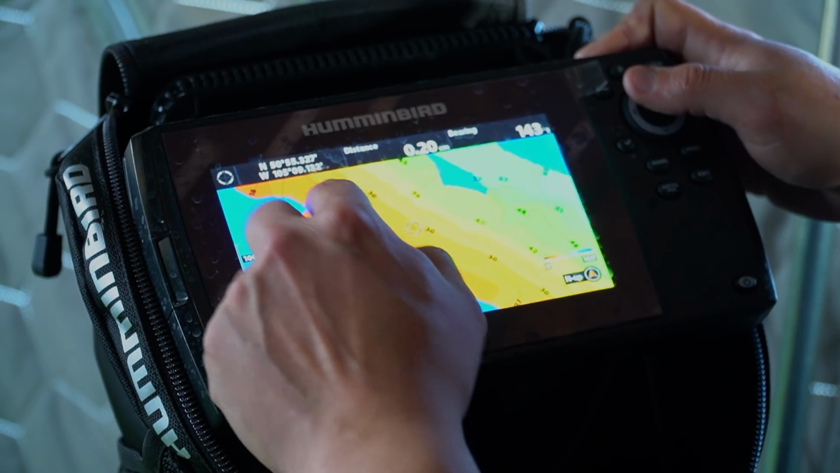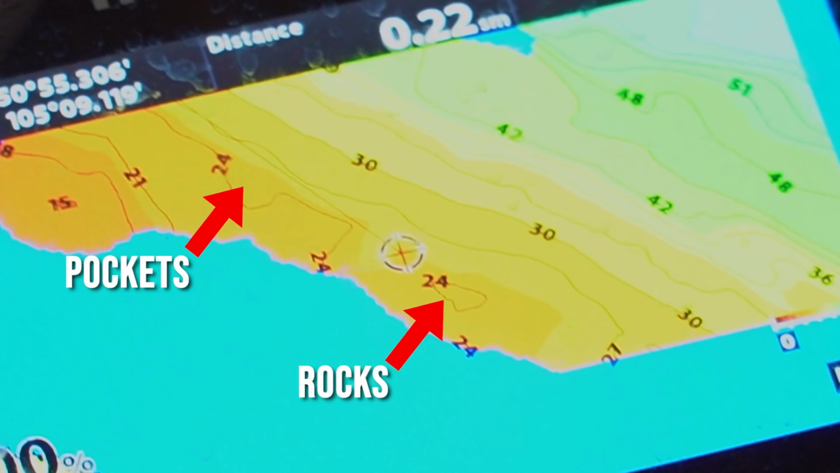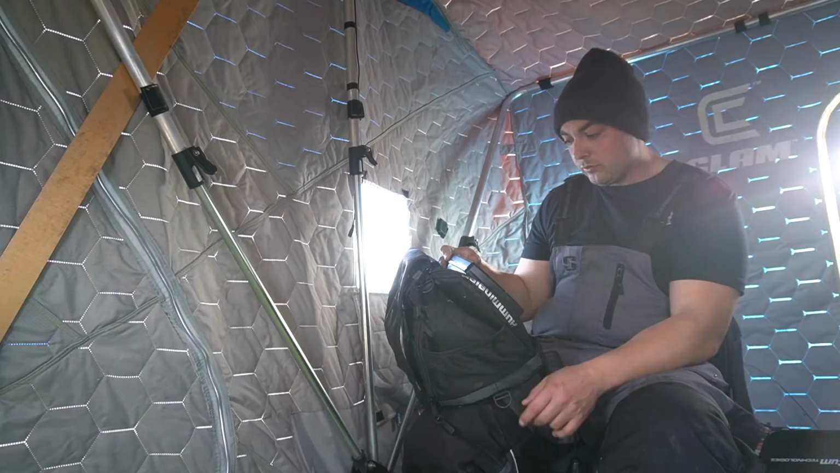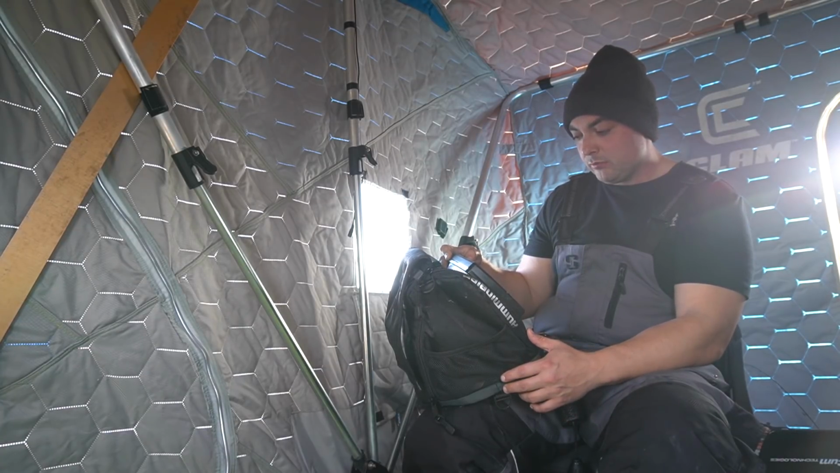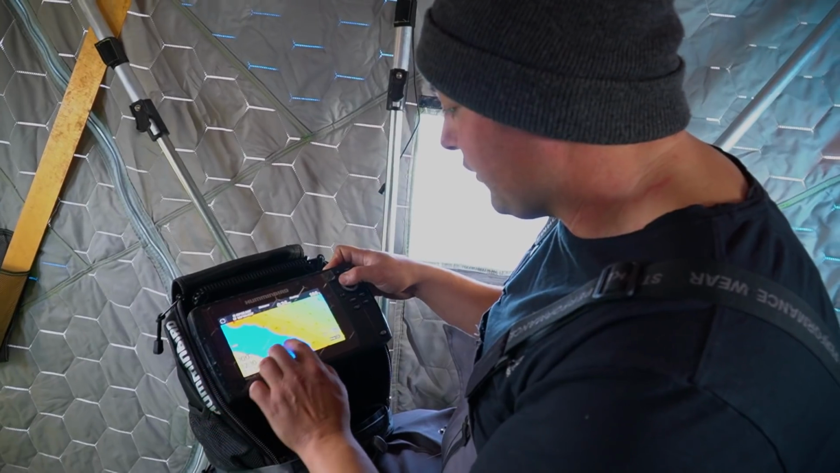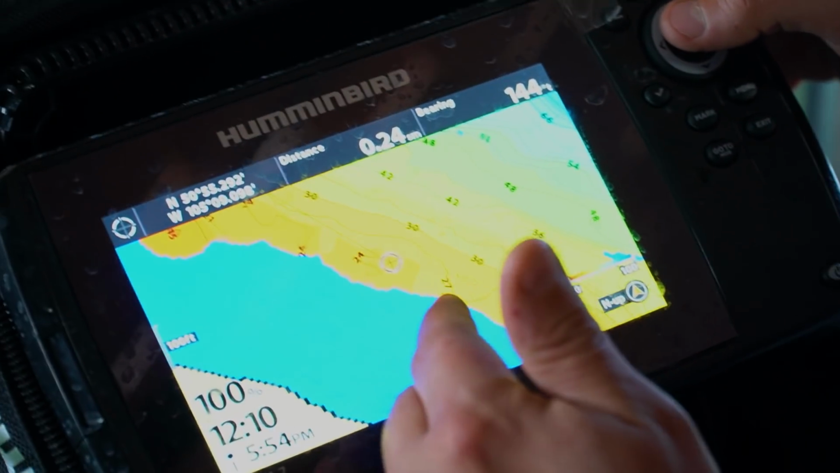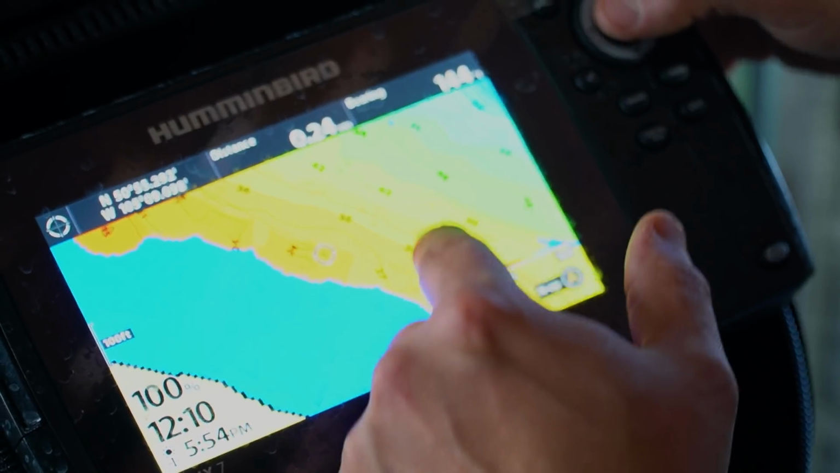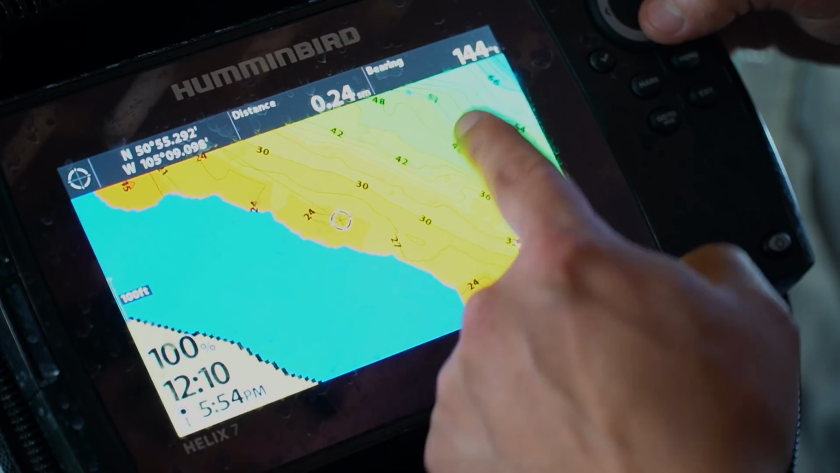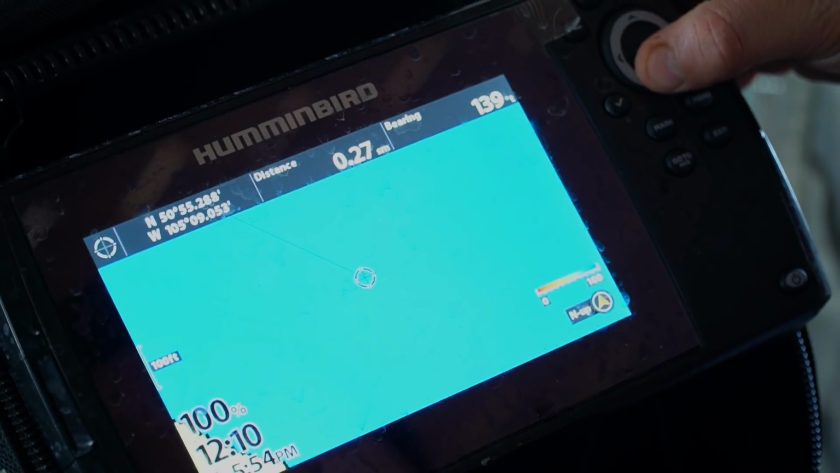Getting some interesting stuff in here. We got some nice little pockets. Obviously got a nice little rock pile right there. Some shallower water. First ice, there's no need to fish deep. So we're looking for, I don't know, been fishing 21 to 26 feet of water. Now I'm starting to see some stuff I like. We got a couple small rock piles, as well as a couple, I like to call them troughs. The fish like to slide up and down these. So basically we're going to try and pinpoint somewhere that these fish might be coming up or down, and we're going to try and cut them off.